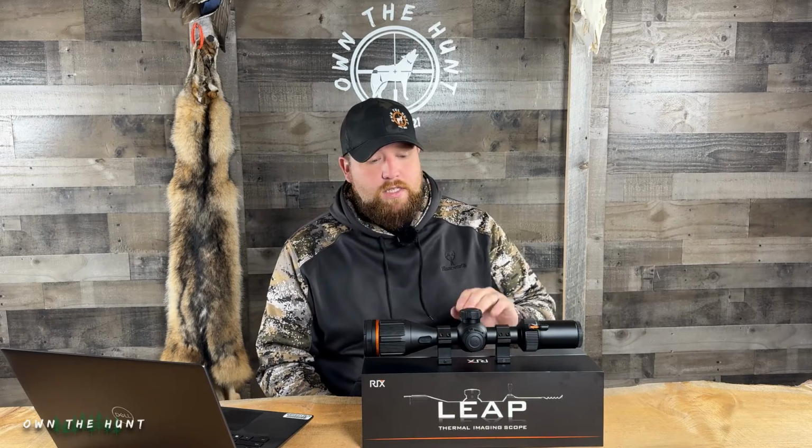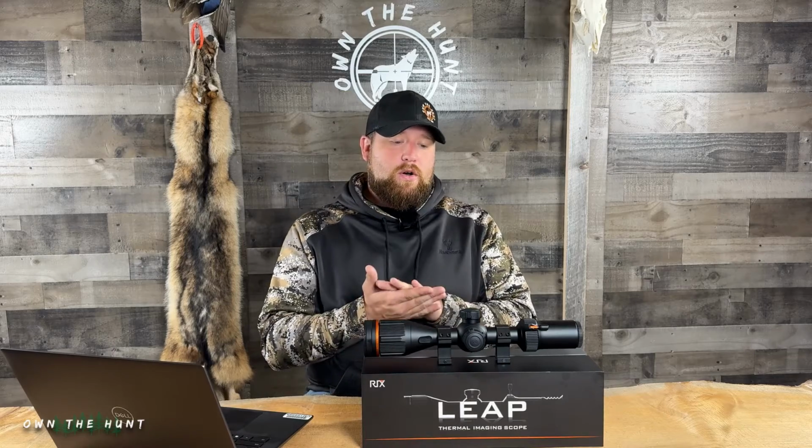I'm gonna say your identification ranges on a deer-like target are gonna be out to 400 or so yards. This thing is really capable, especially when you use that optical magnification. It's very good. 32 gigabyte built-in storage, so recording your videos is gonna be no problem. You'll be able to record all night hunts if you want.